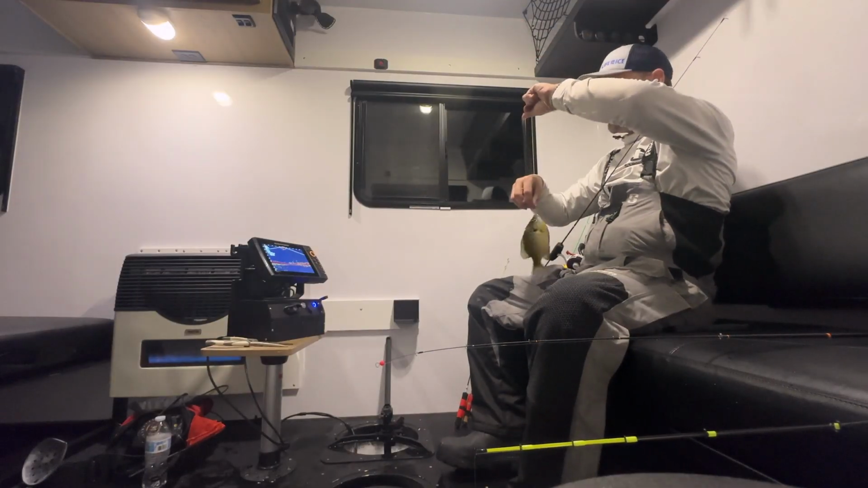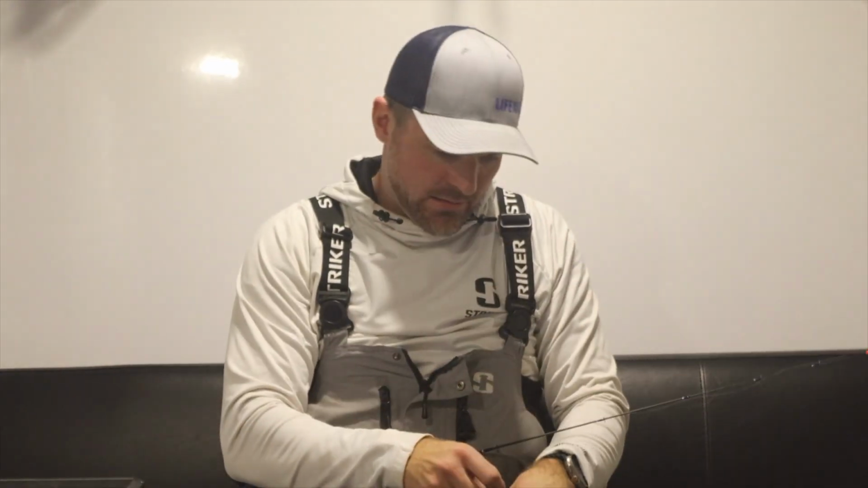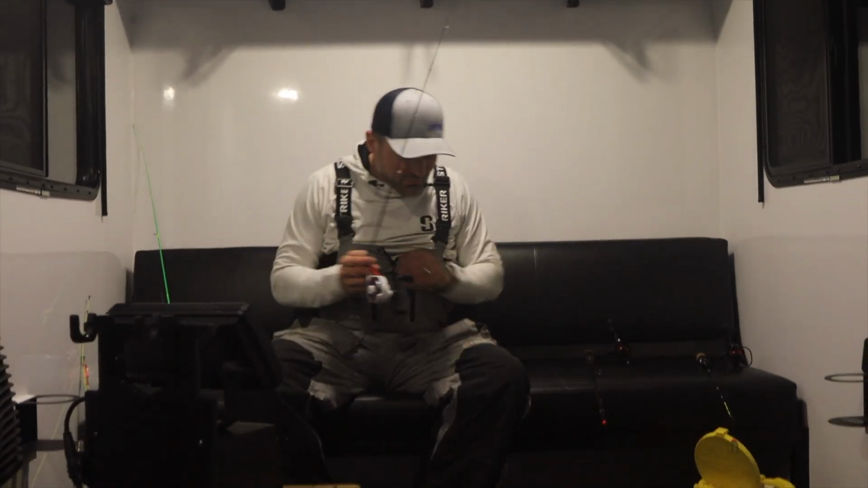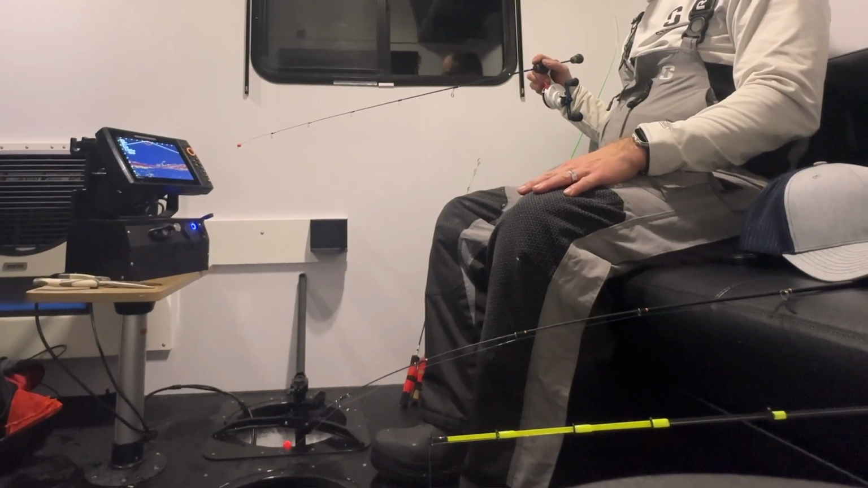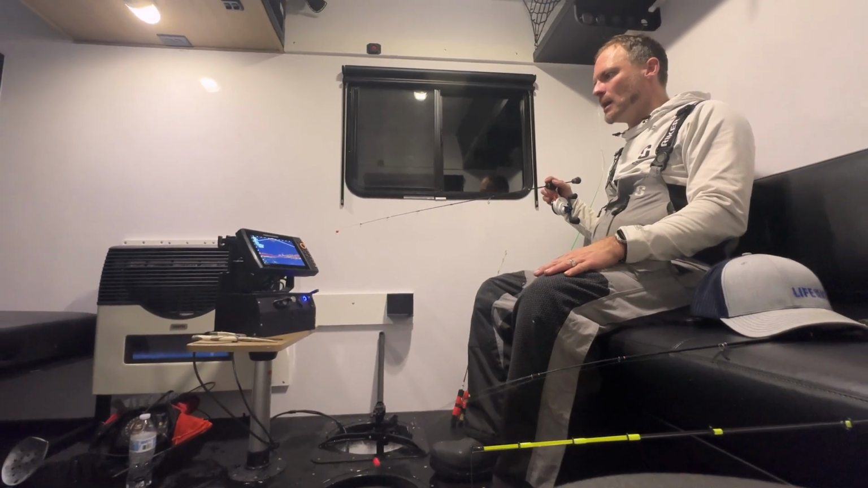A little bit bigger bluegill. All right, now we're talking. Fish are biting. Someone rang the dinner bell. Bye-bye. There it goes. You saw it. It existed. There's a big one down there. Oh, come on.